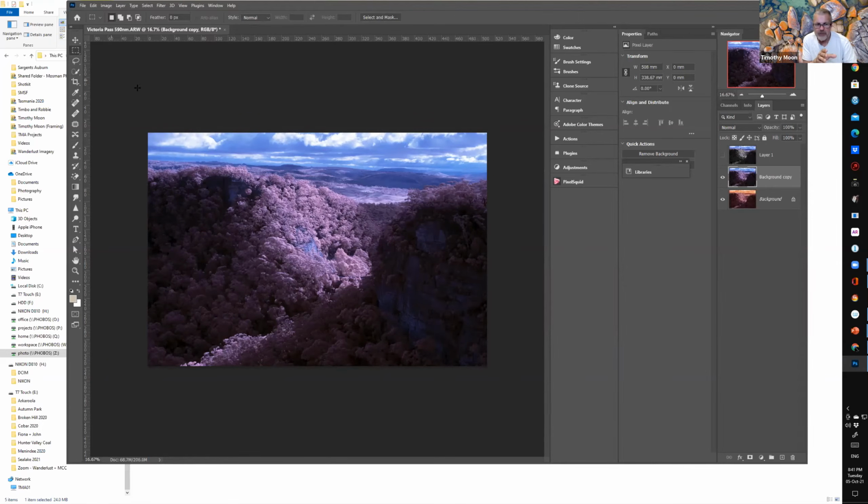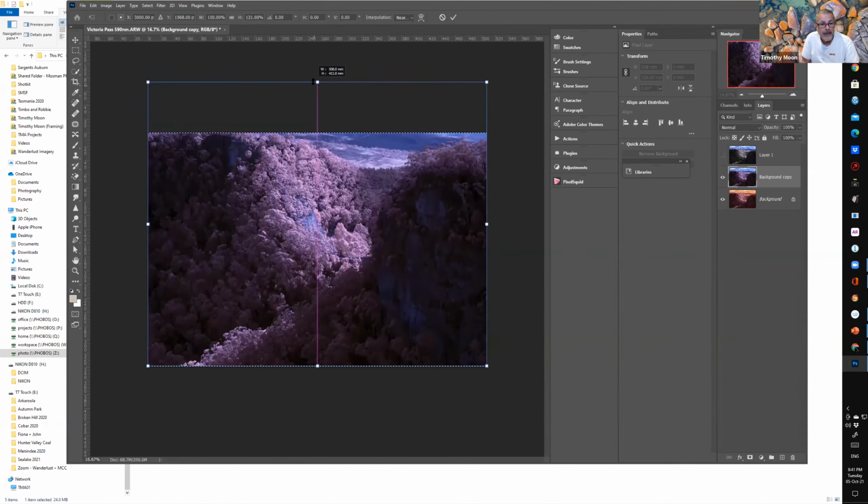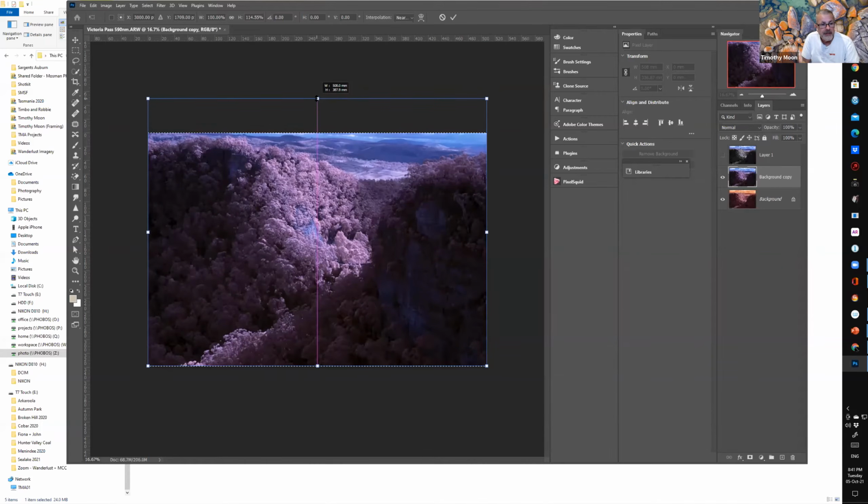So what I will do is crop that out. All right, so I will put my area. I'm going to stretch this out of action. All right, so I'm actually going to.